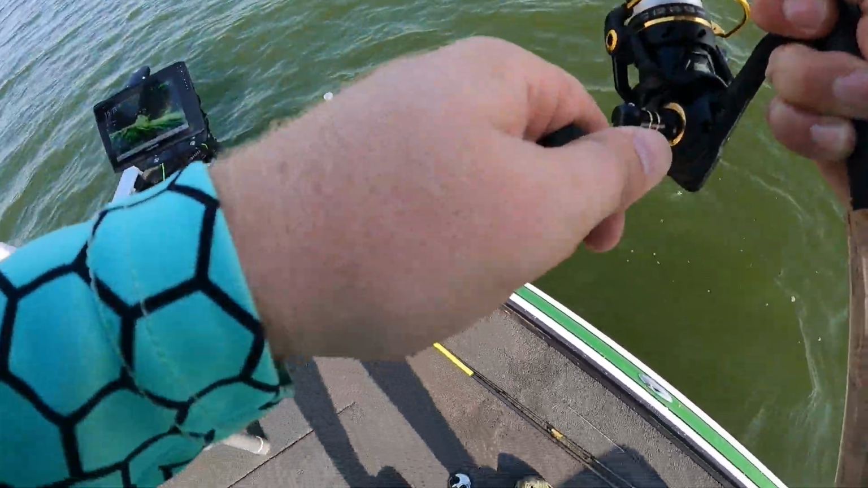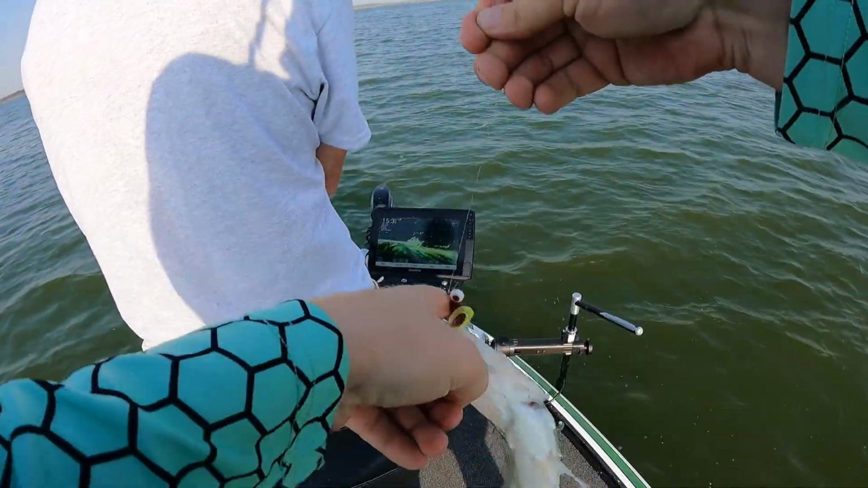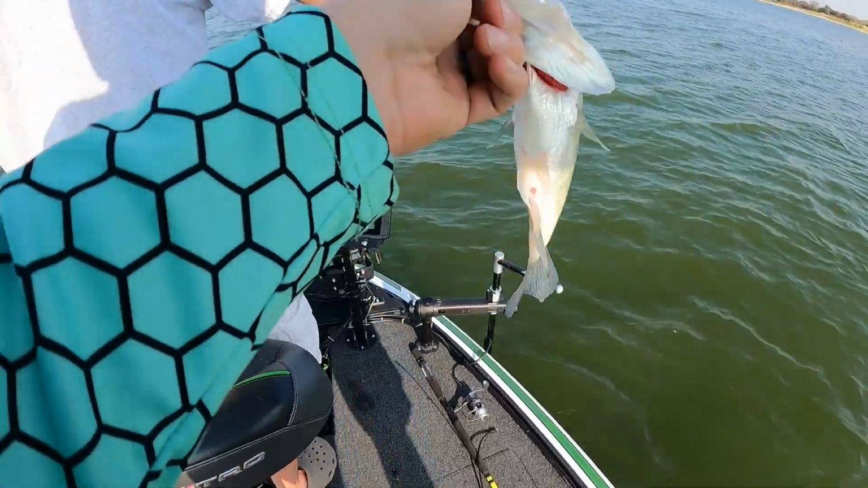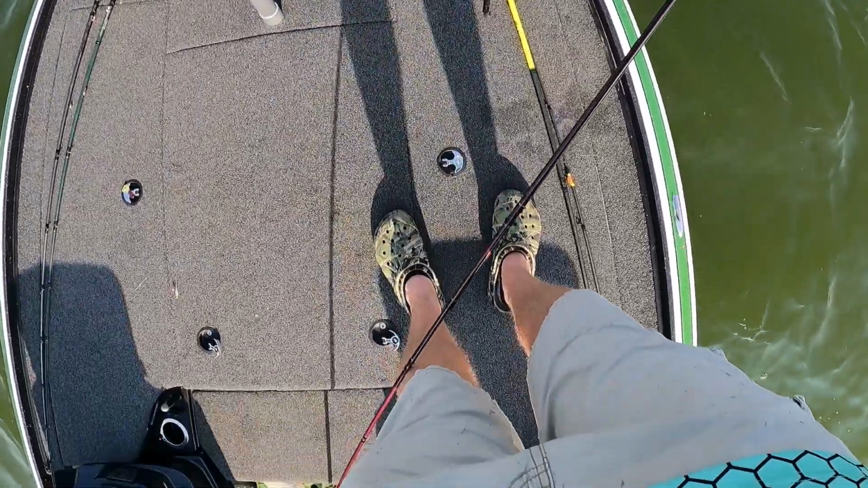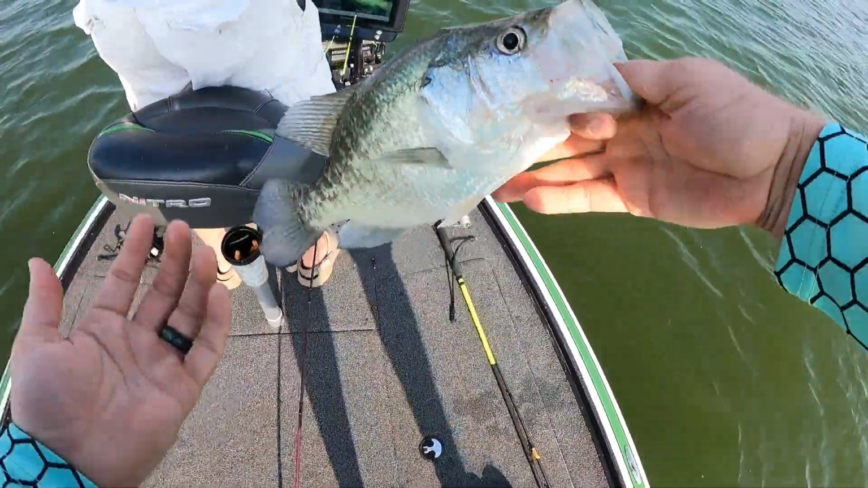Woo! That's a freaking dandy. Dadgummit, son. Are you kidding? Woo! Ripped my finger open. Oh man, that hook went right in my finger. Look at that thing. Off the bottom, guys. Oh my gosh. Sorry. Off the bottom.